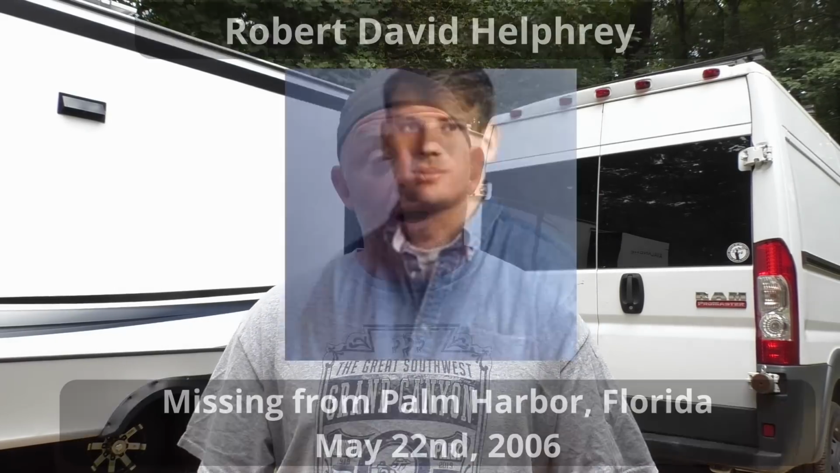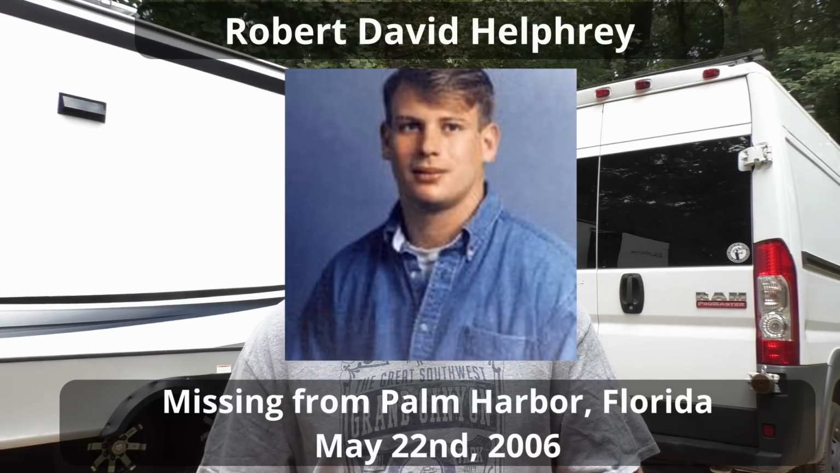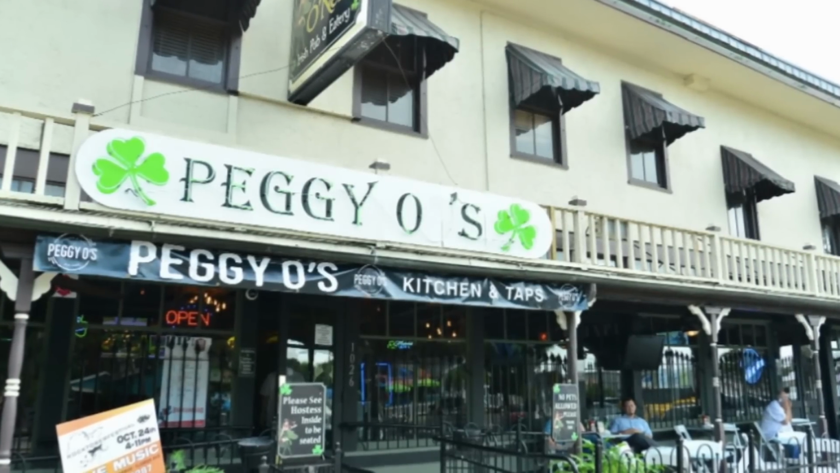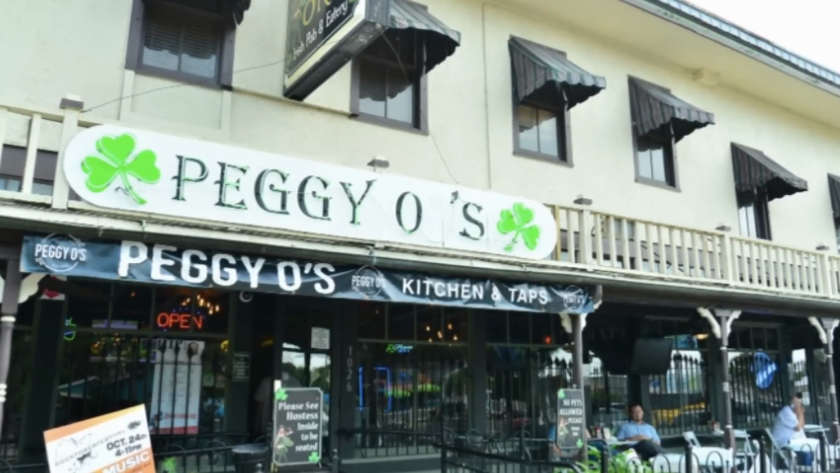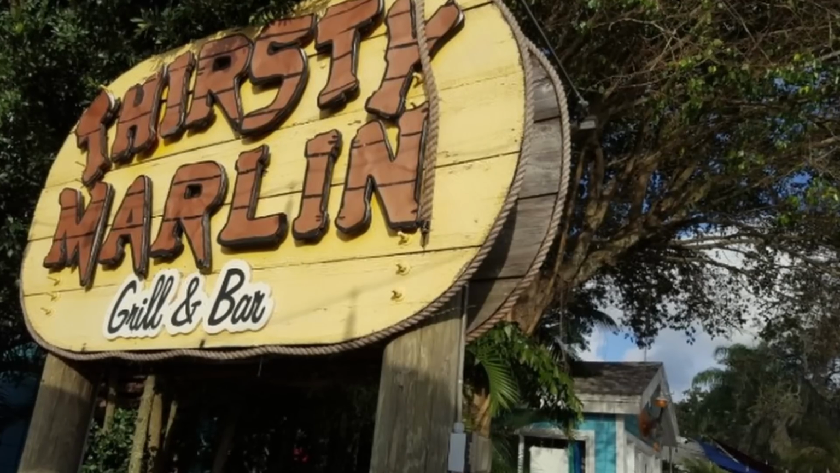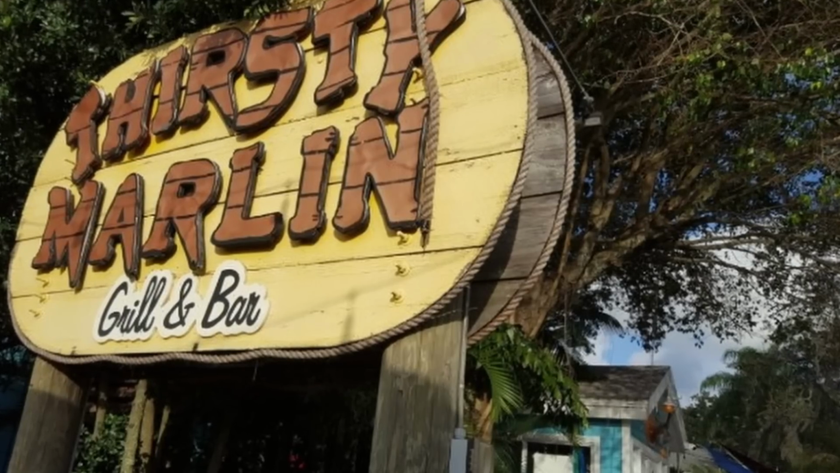Today we're focusing on two of those missing people, and they're both missing out of the same location, and they're both missing in their vehicles. The first missing person is named Robert David Helphrey, and he went missing out of Palm Harbor, Florida, May 22nd, 2006. Helphrey was last seen leaving a bar called Peggy O'Neill's Irish Pub and Eatery. He had two jobs, and one was managing the Thirsty Marlin Seafood Restaurant, and he closed that restaurant about 12:30 a.m. and joined his friends at Peggy O'Neill's.